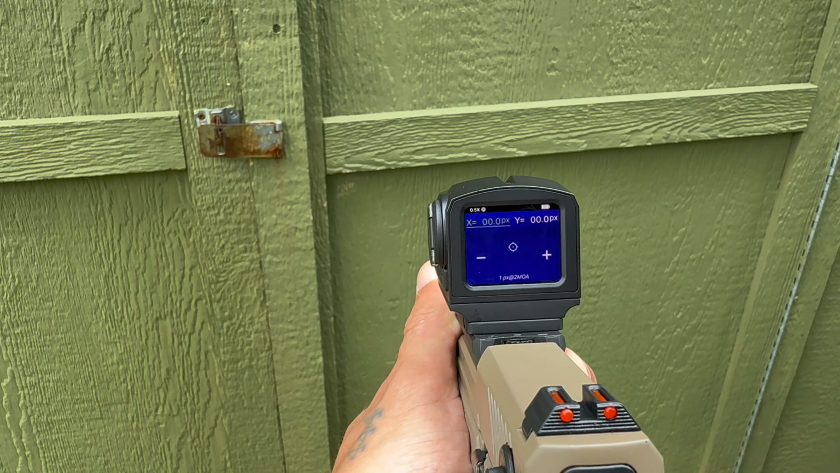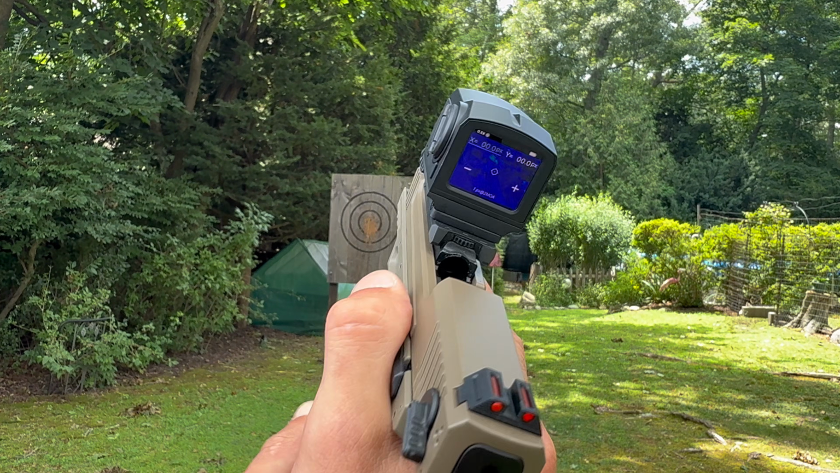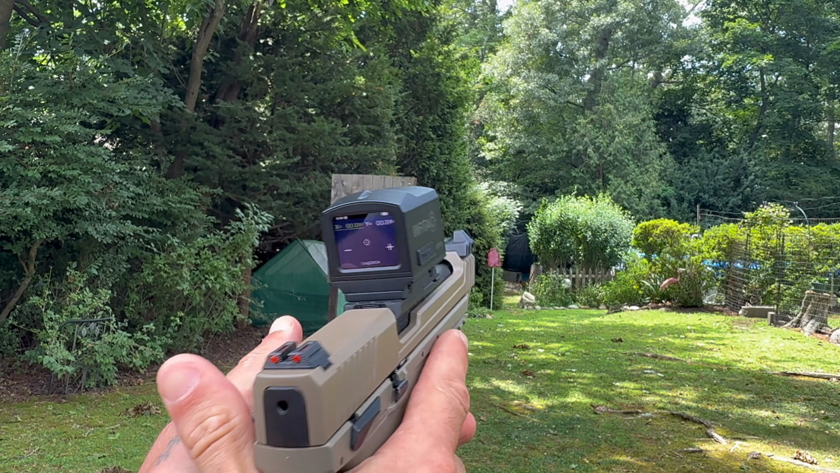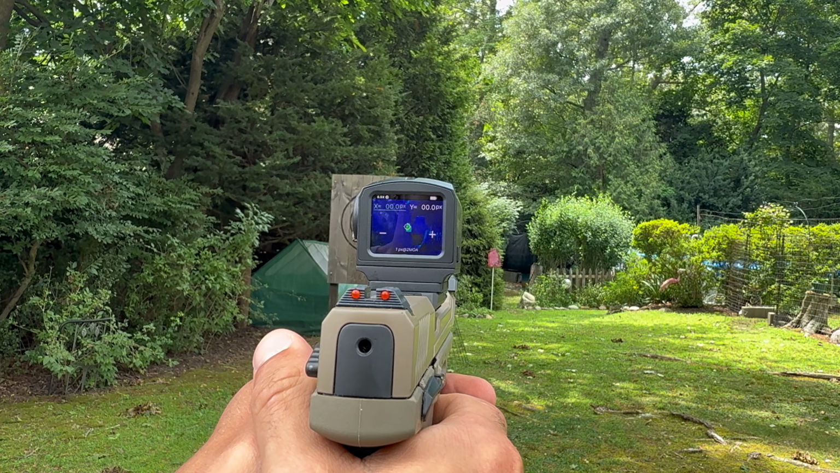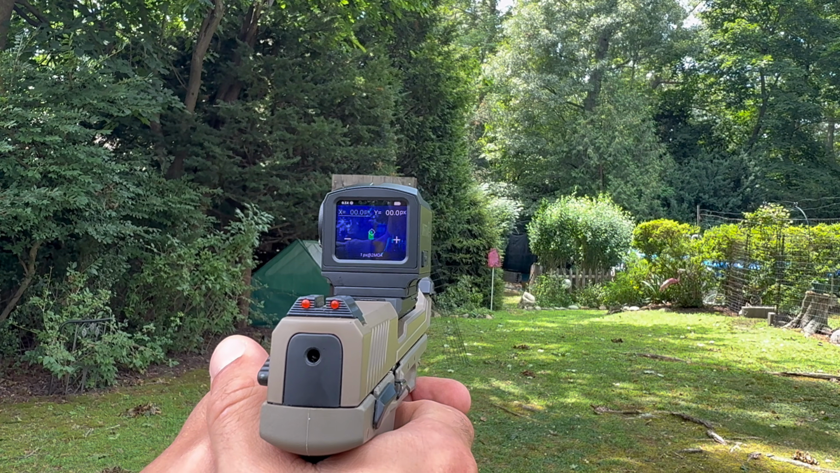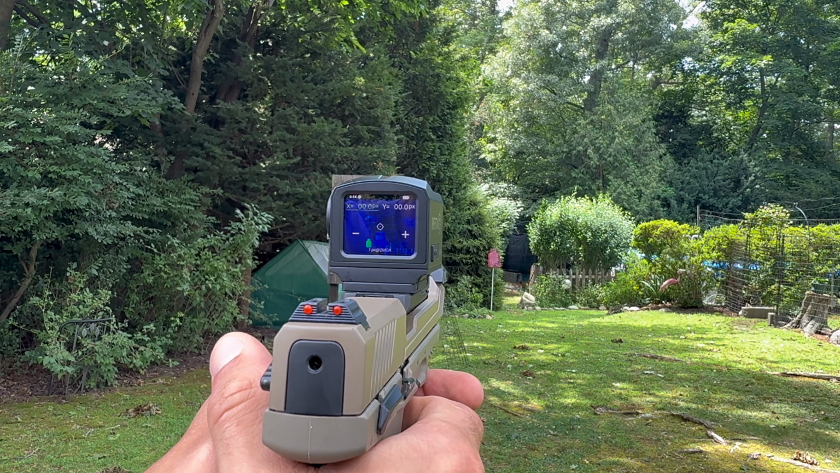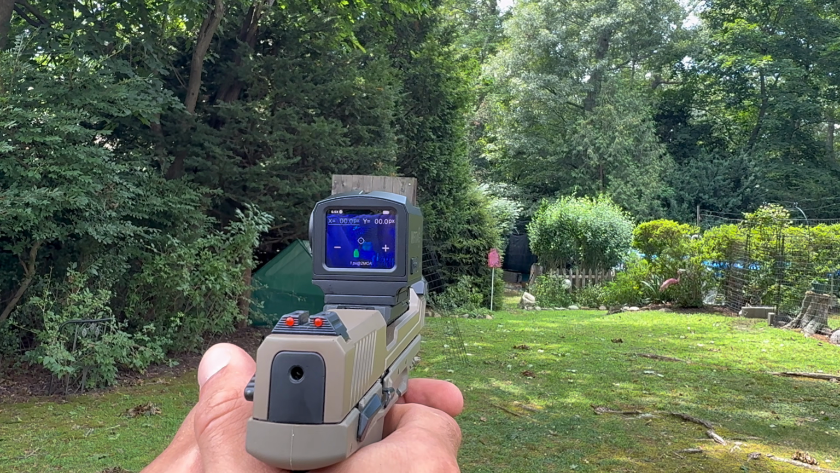Let's press it. Now, when it comes to zeroing, it's quite simple. Let's just first check to see if we can actually see a BB fire on a thermal optic. And we're going to be firing at that purple target down that way. You can. Let's fire off in the distance. Hope that's coming up on camera.